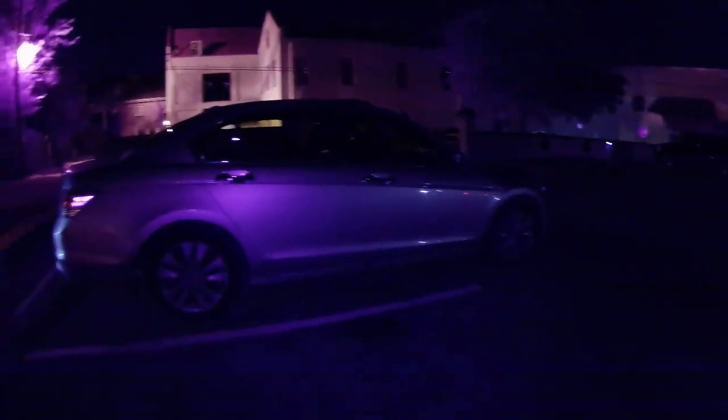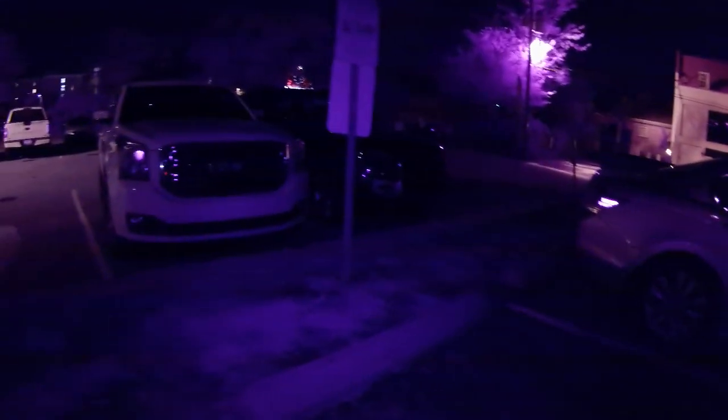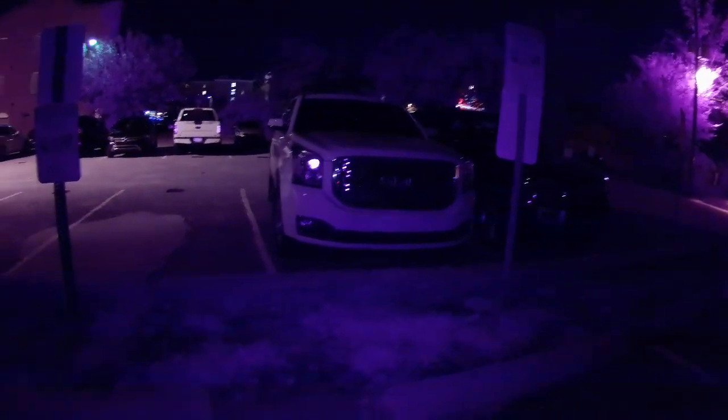Yeah, we can spread out a little bit. Just stay away from those cars. I don't know who's sitting down. Don't be worried about it. So, go ahead and lower it. Yeah, where are you going? Oh, point them at the cars.